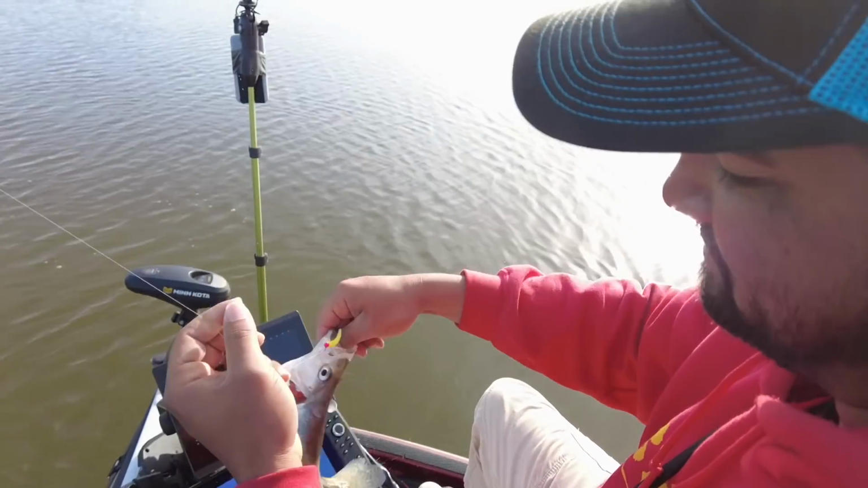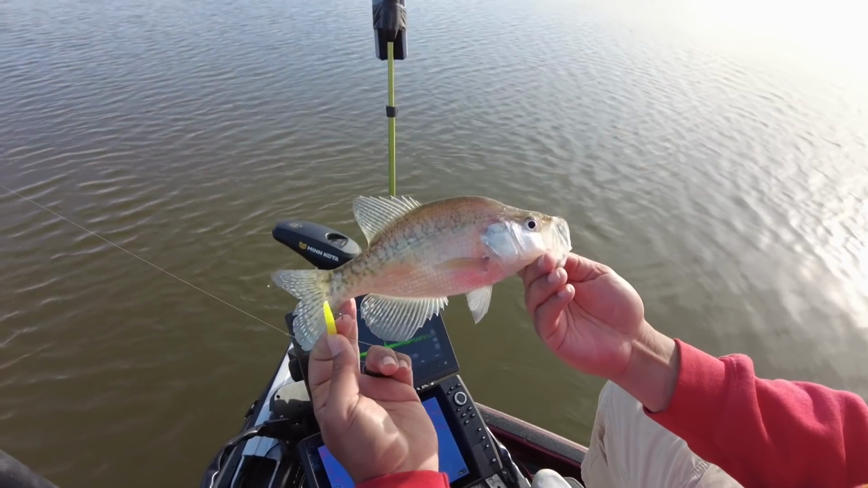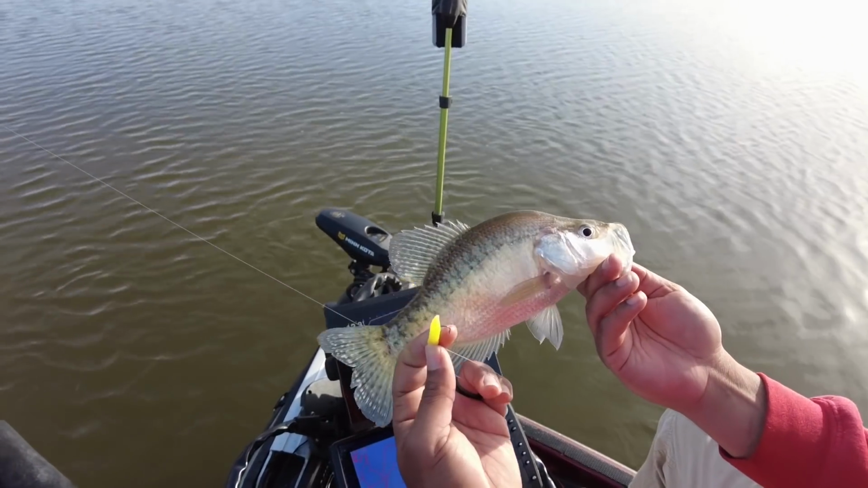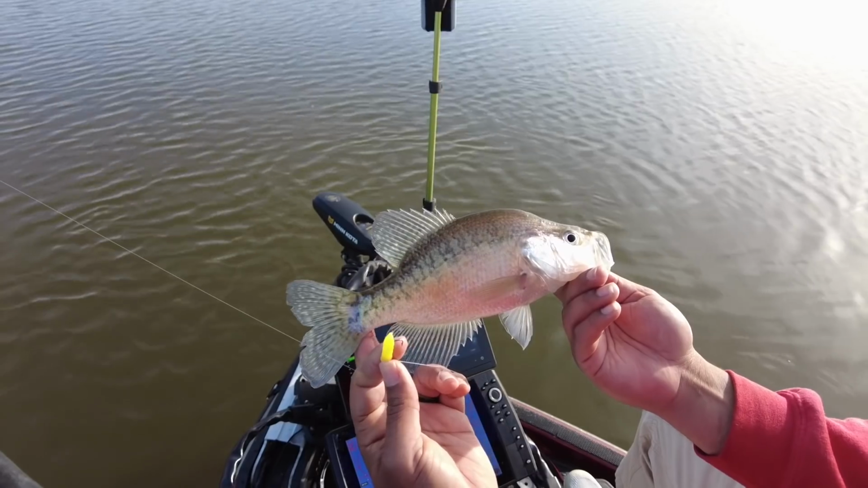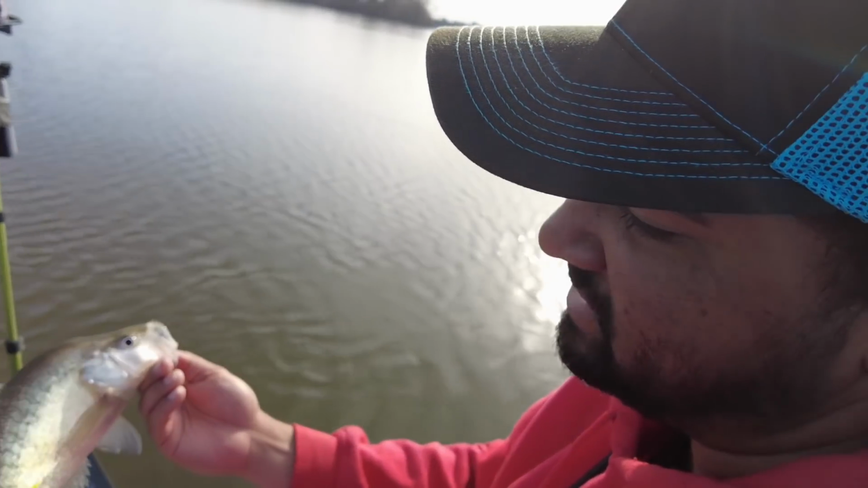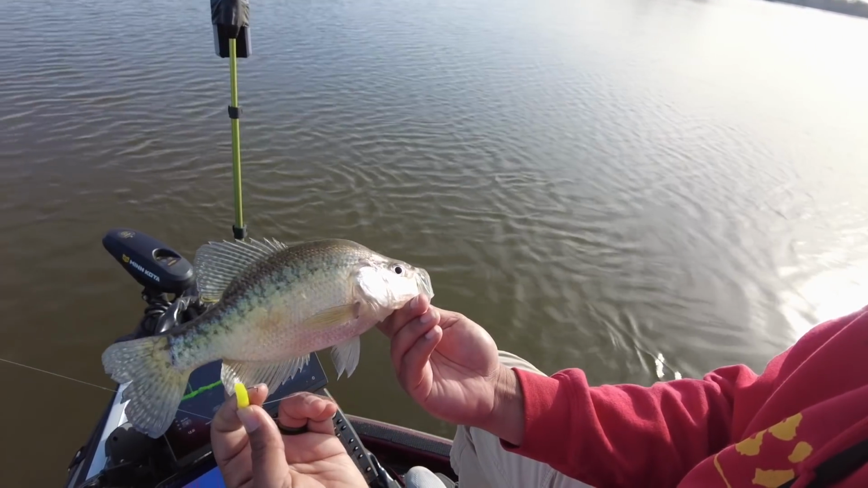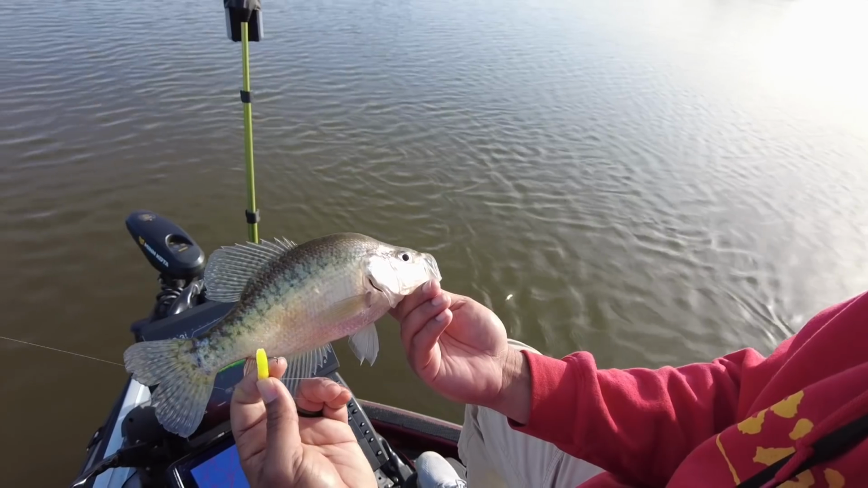That there is me personally, best eating size. That's my eating fish all day long. That there is a 10 and a half, 11 inch fish. That fish there is probably about 0.80, 0.90. Just right at a pound fish.